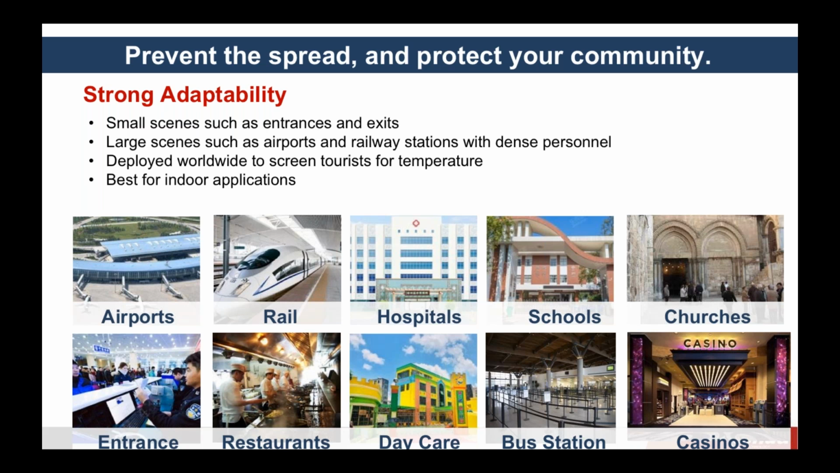So having this type of a solution in place for when the elementary schools or the colleges or universities reopen, it's going to help to alleviate a lot of anxieties, knowing that if a second wave does come or another outbreak occurs in a year or 2 years from now, that the tools will already be in place to help flatten that curve of possibly another pandemic.